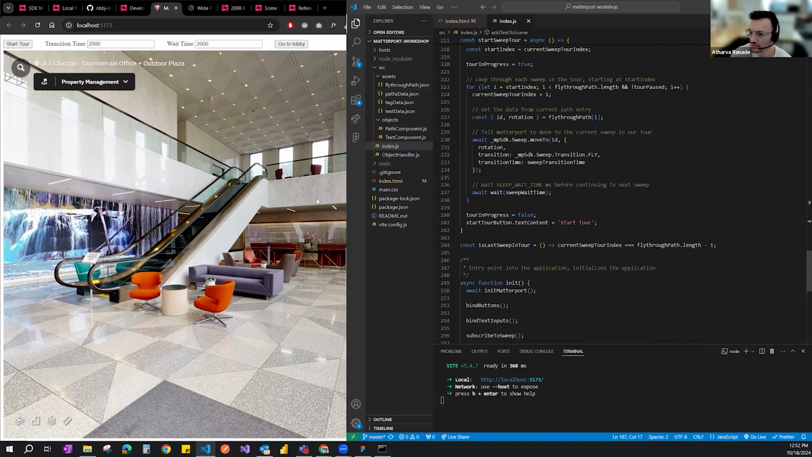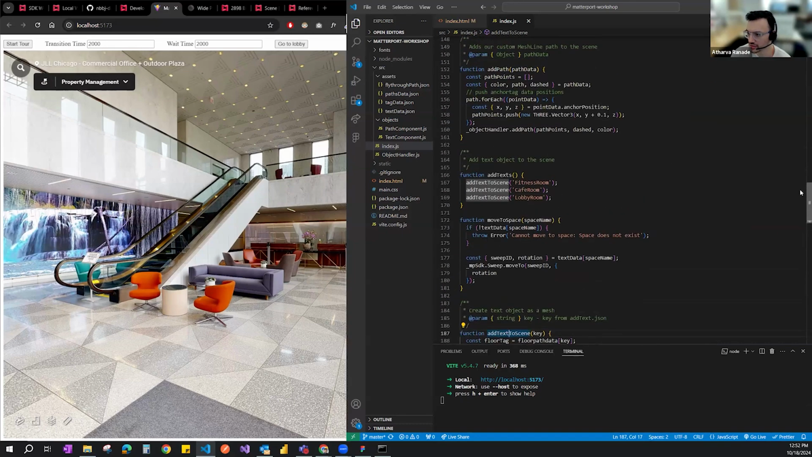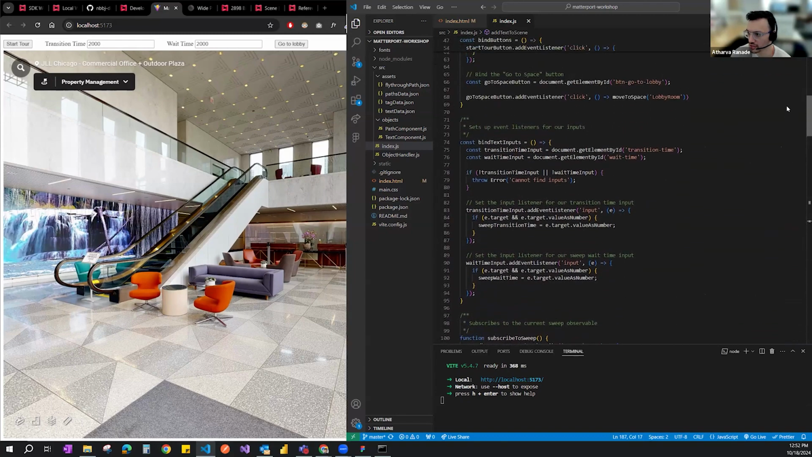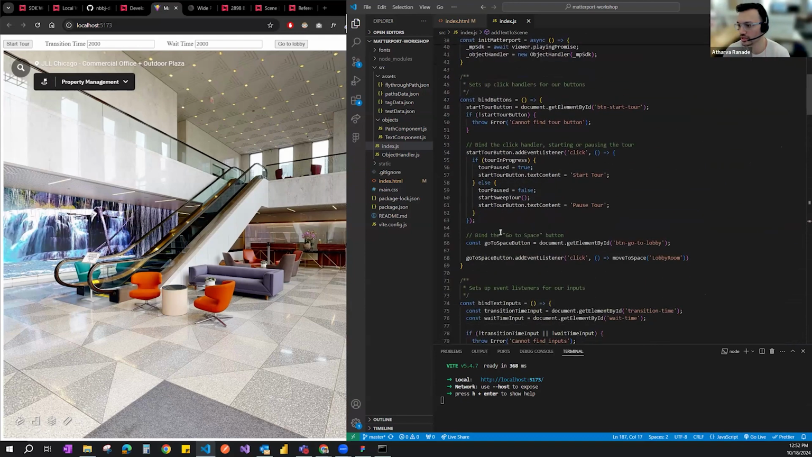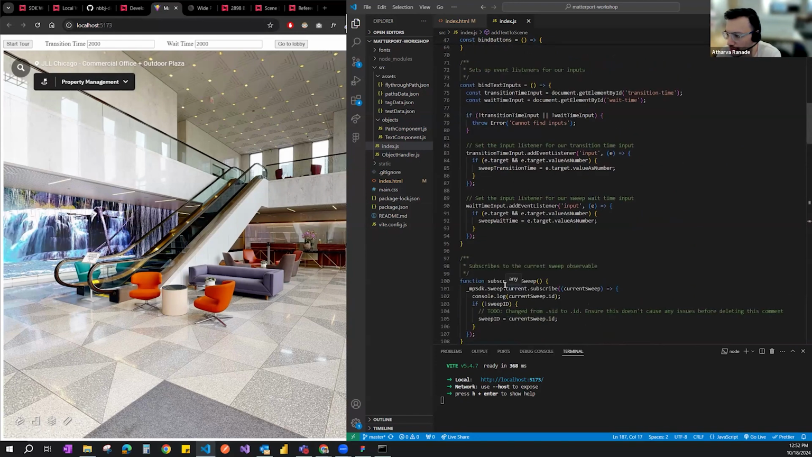So with that, to set up the tour, there are a few things that we are doing. The first one is specifically binding the buttons here. So we're binding the buttons to the app, which allows us to start the tour. And then I will switch to the SDK in a bit.